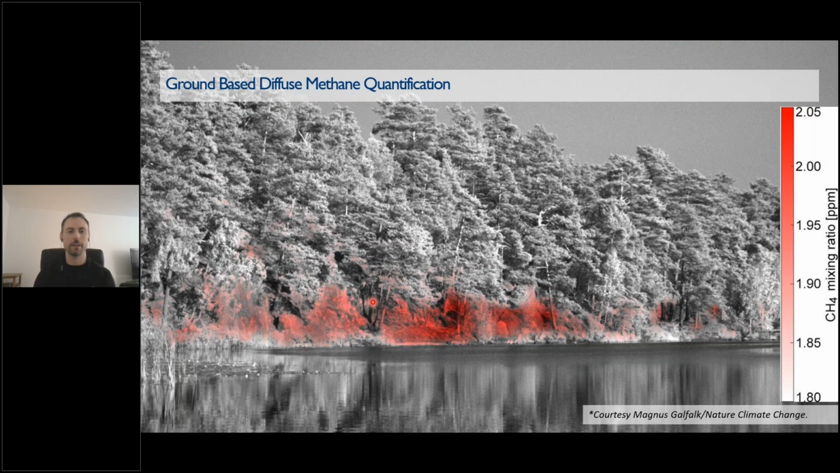And we can see here that this red color is methane that is kind of bubbling up from this lake, and it occupies this whole image here. So if we look over at our color bar, we are looking at the methane mixing ratio in parts per million. So I was able to detect this and quantify the methane in parts per million that's kind of eking up out of this lake here.